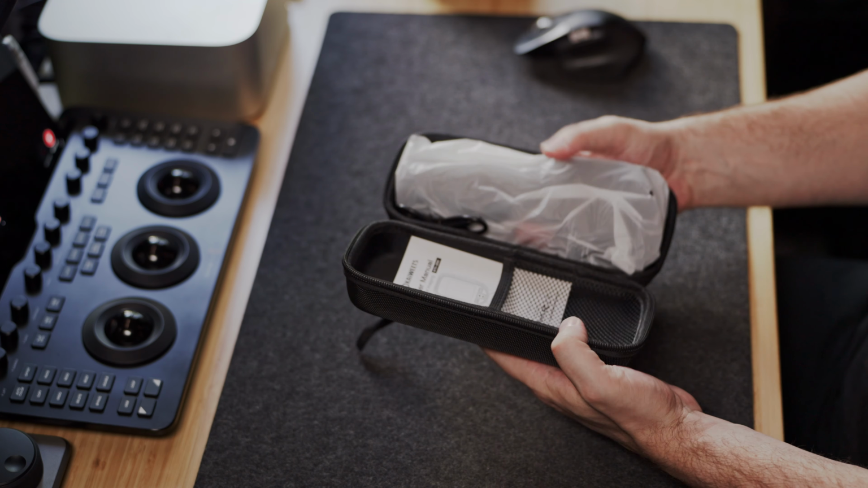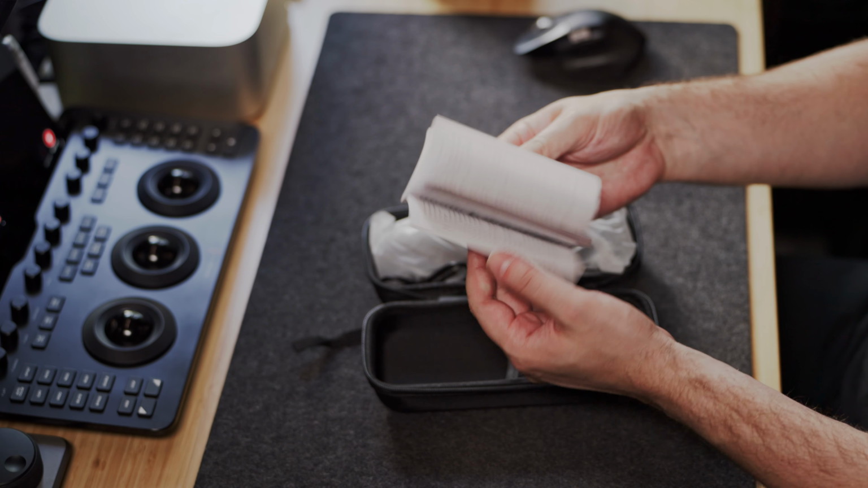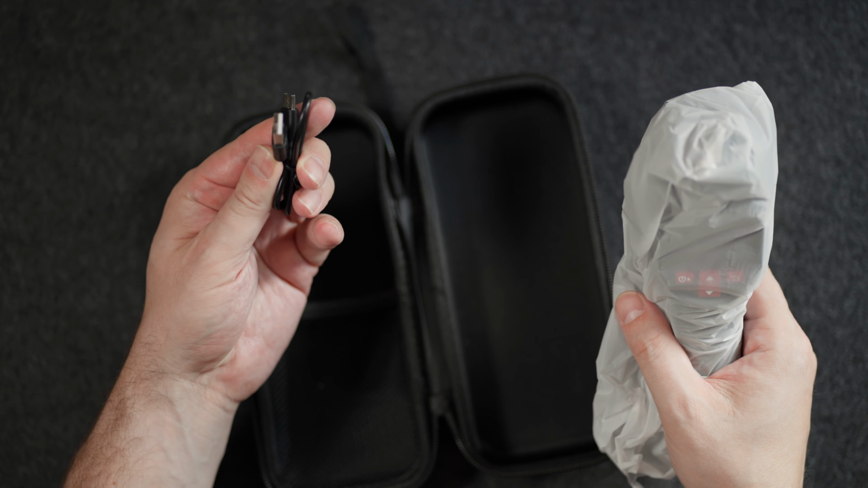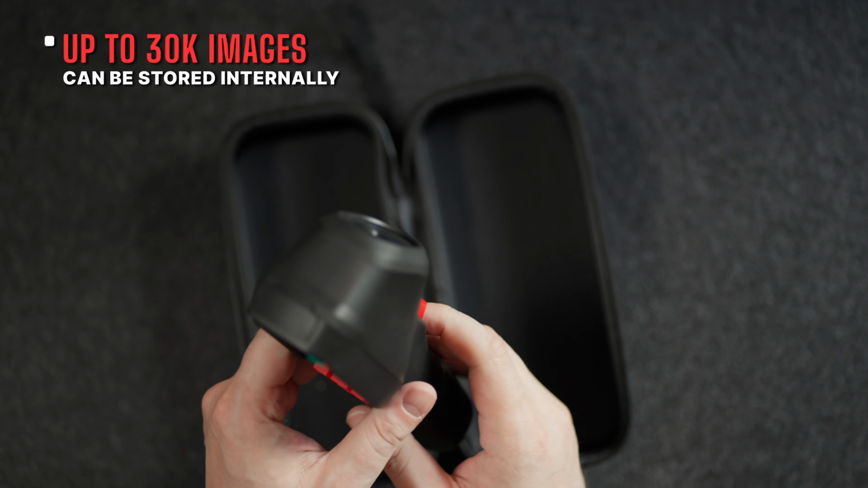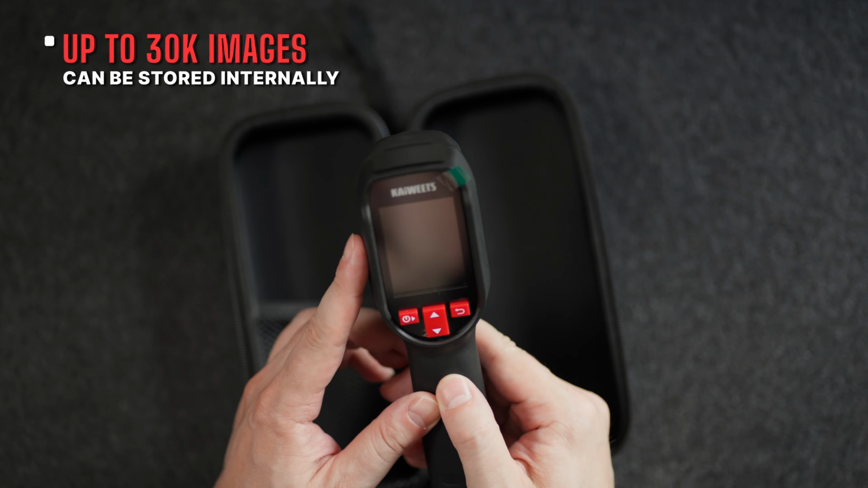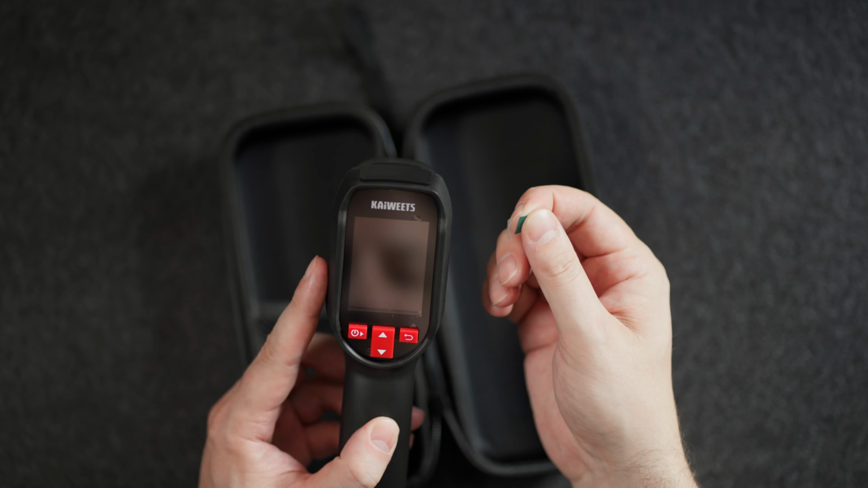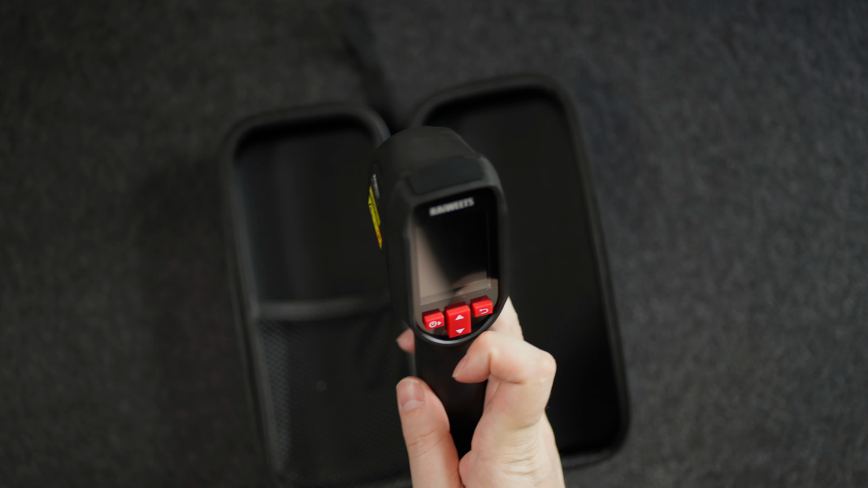Nice hard shell casing, manual, USB-C to USB-A. And what's cool about this device, it stores about 30,000 images on this thermal gun, which is super cool. Let's see, what the heck is this? Oh, I thought there was going to be a screen protector, but okay, whatever.